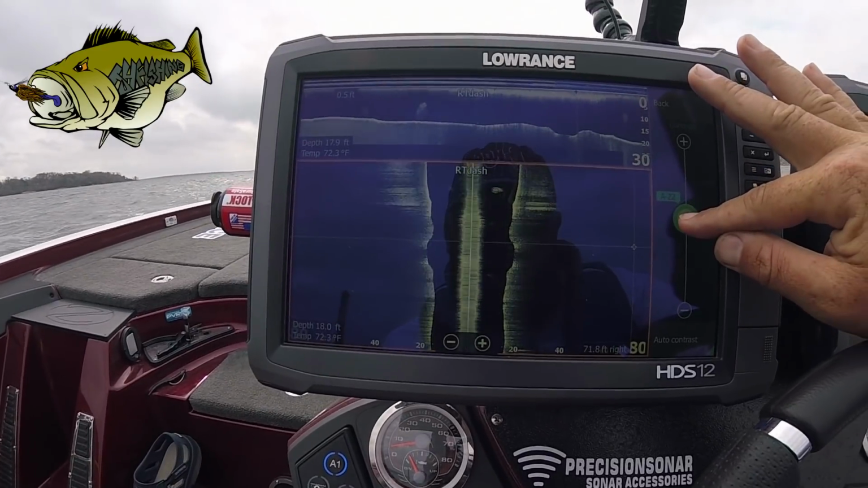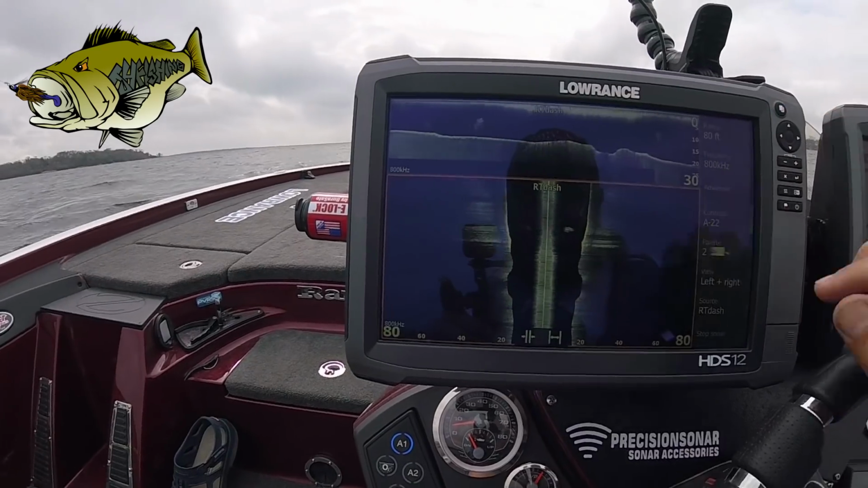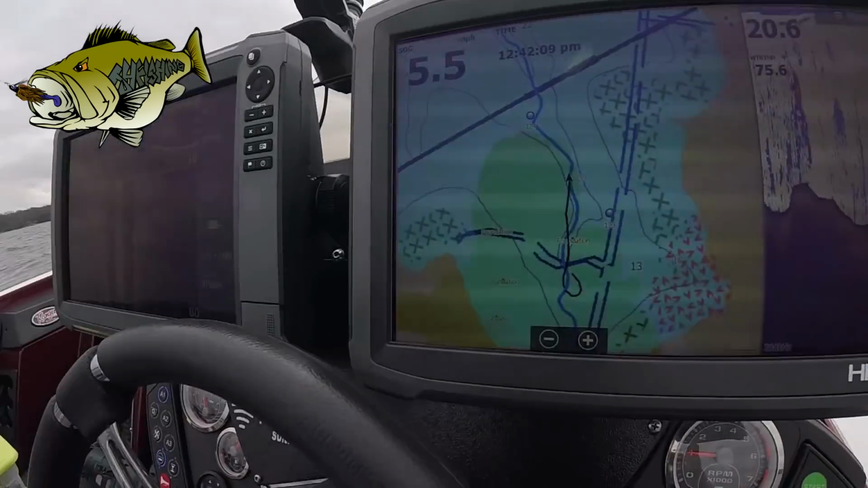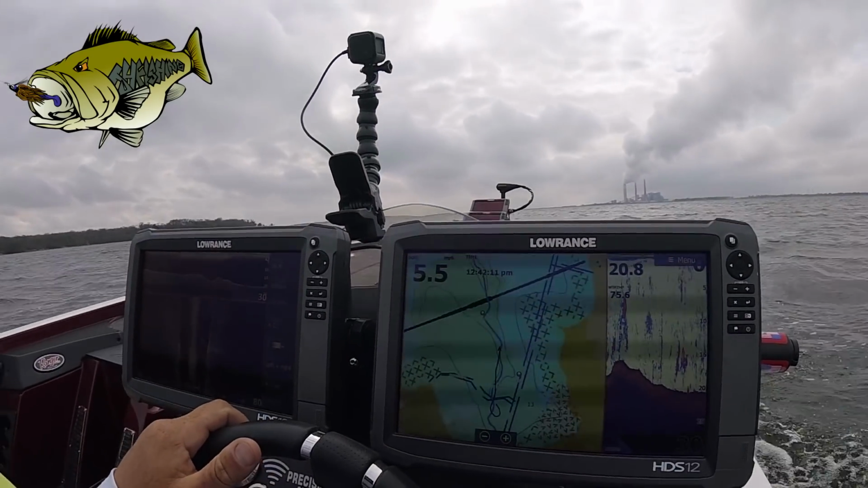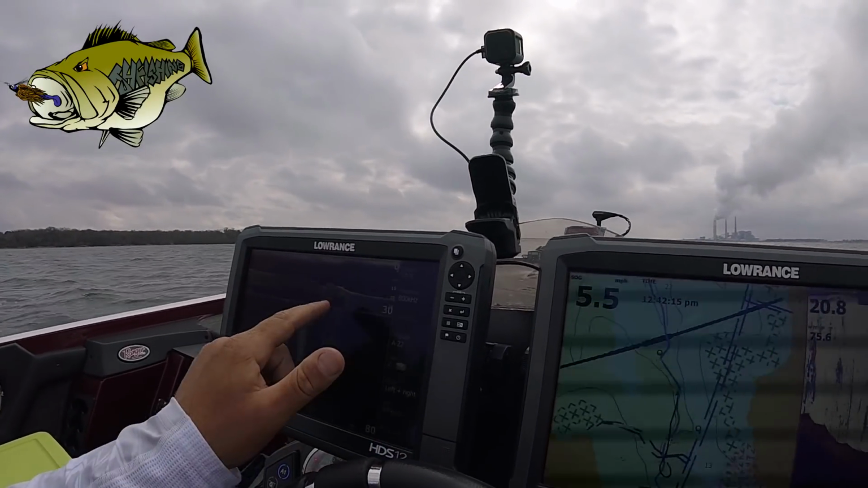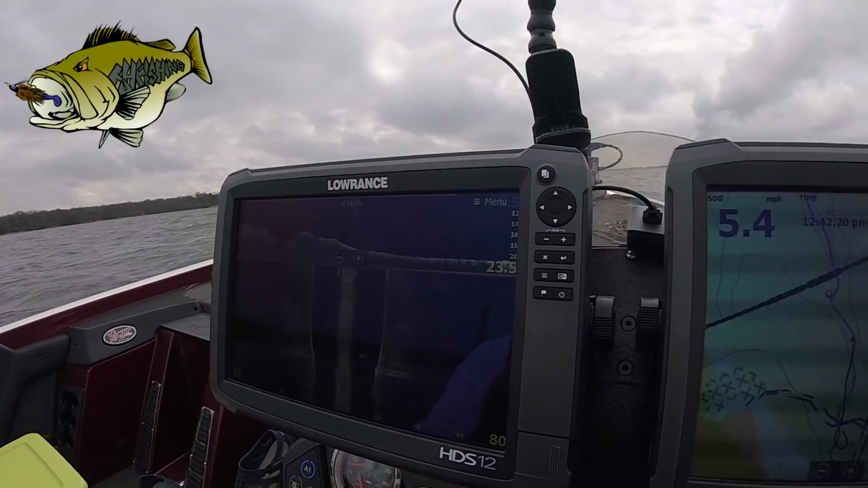I like to bring the contrast down a little bit. I don't like it quite as hot as a lot of other people like it. So right now we're actually in the creek bed, if you could see right there. This is pretty much going to be your deepest spot right through here. We're going to zoom into the bottom on that one.